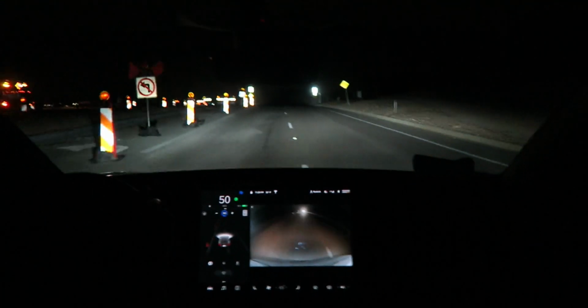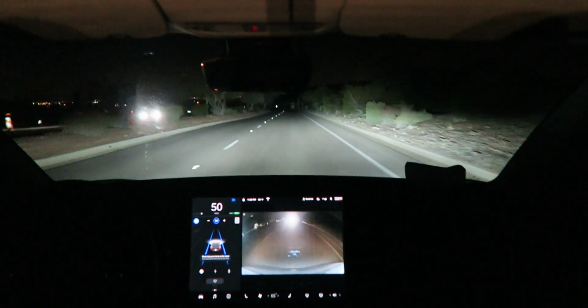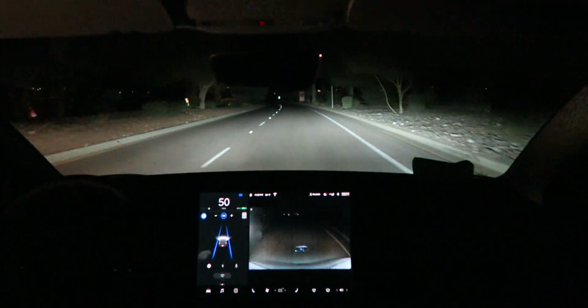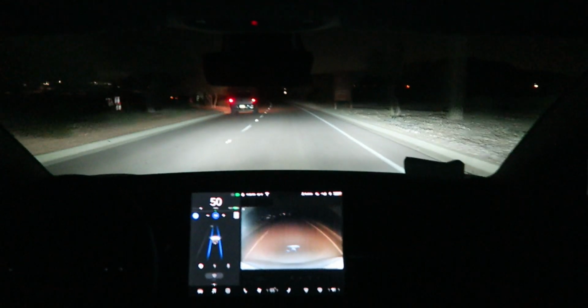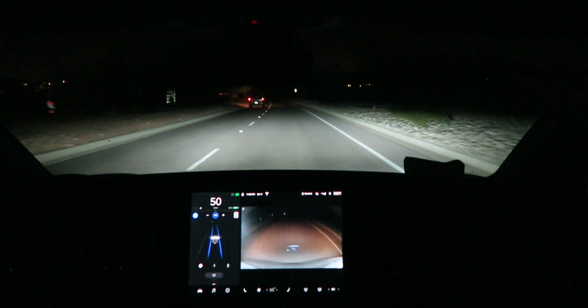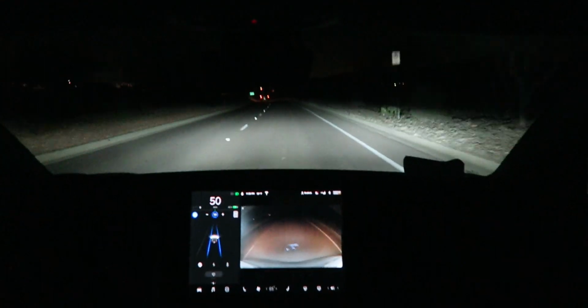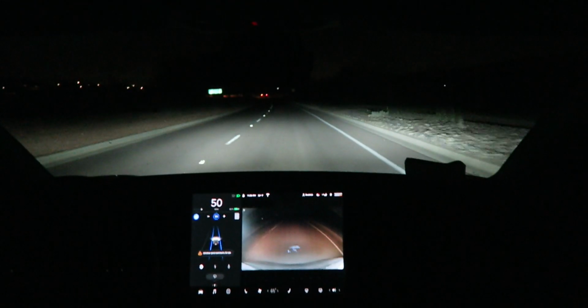Okay, I had to take over right there. I think it was gonna take the mirror off. Alright, so I'm over here, let this guy pass, because he's going like way over the speed limit. And yeah, the high beam's turned off for him so we don't blind him, even though he's driving dangerously fast. Okay, not really, I guess it's not that dangerous. I wish I could go faster, but I can't. I'm limited to 50, but wow.